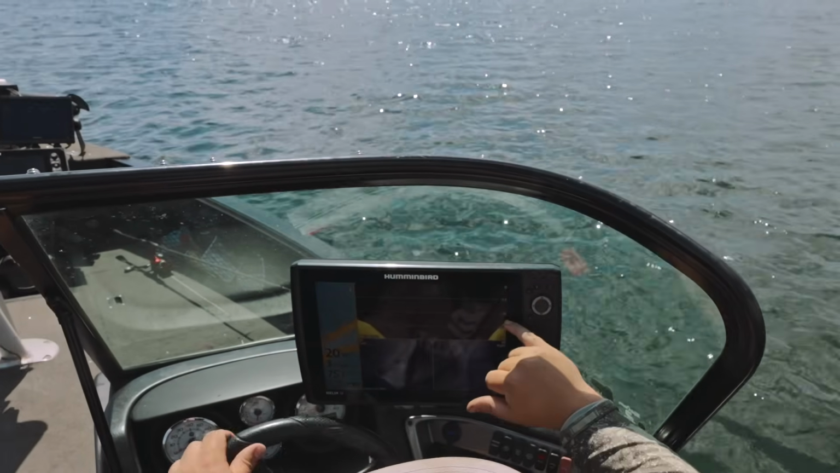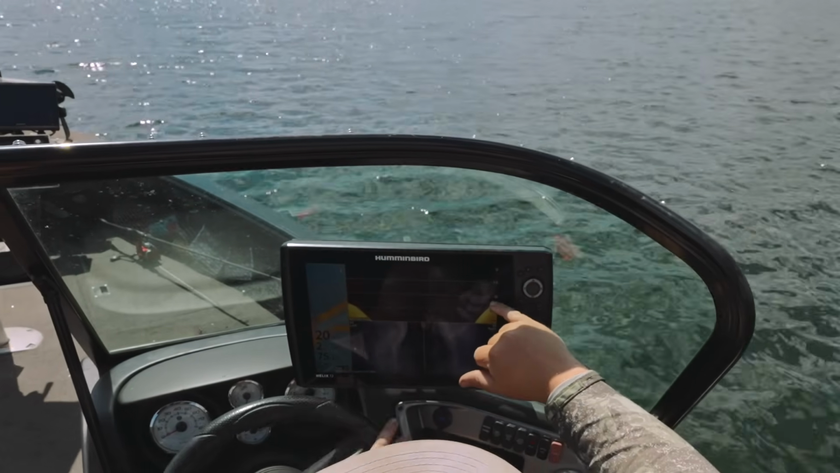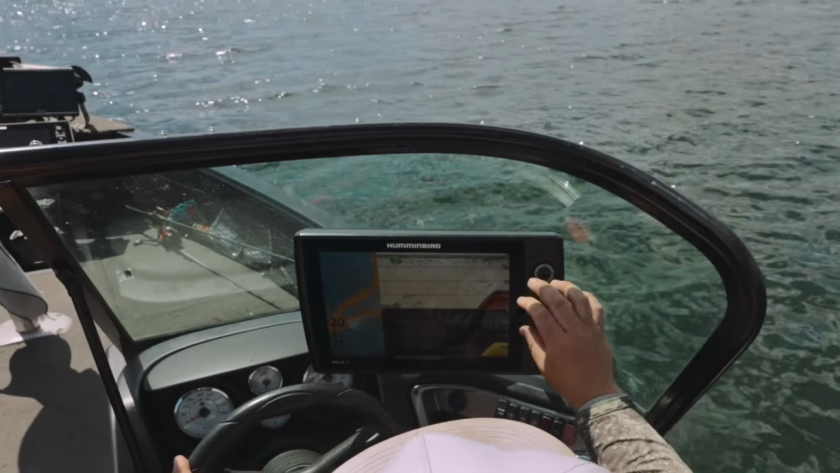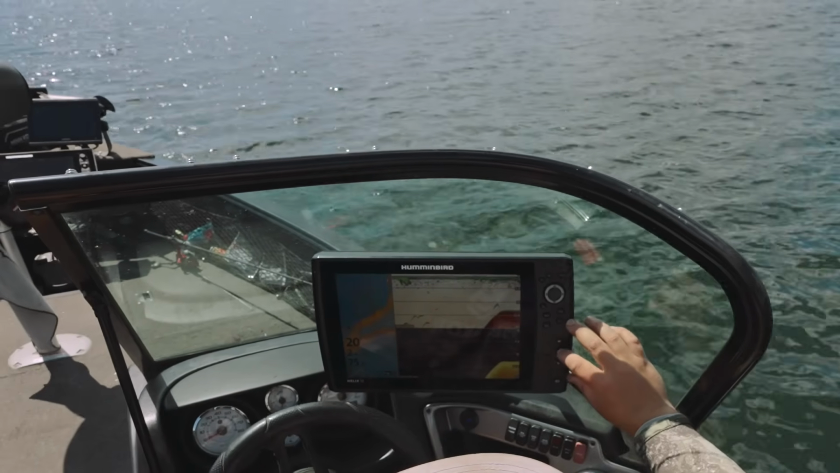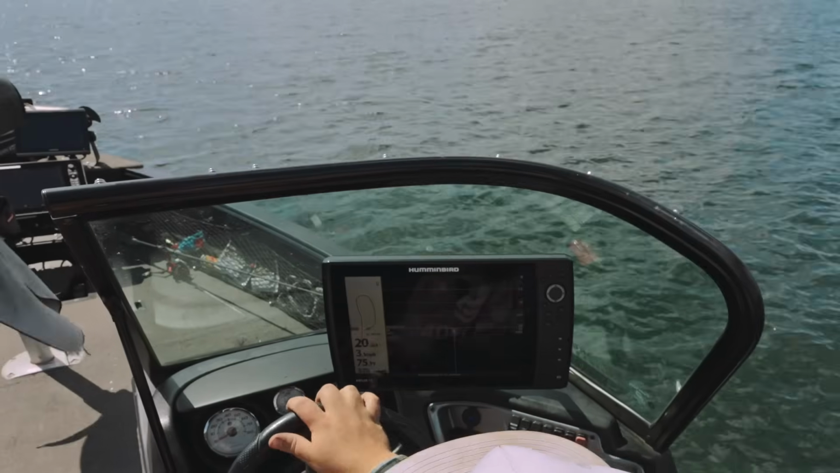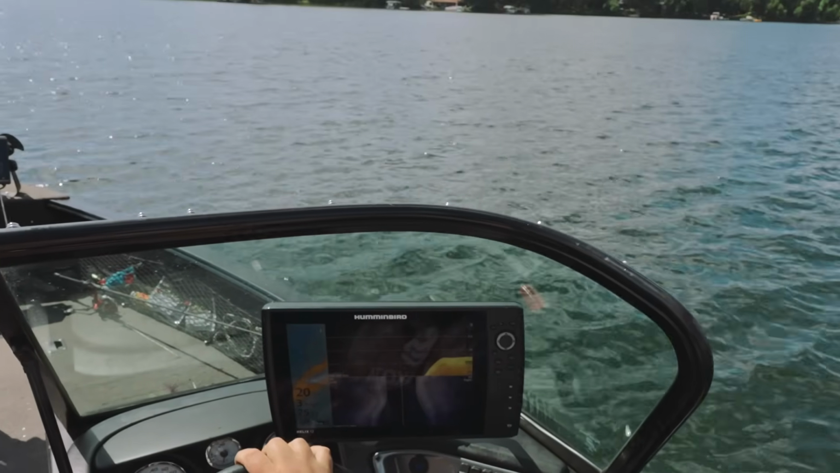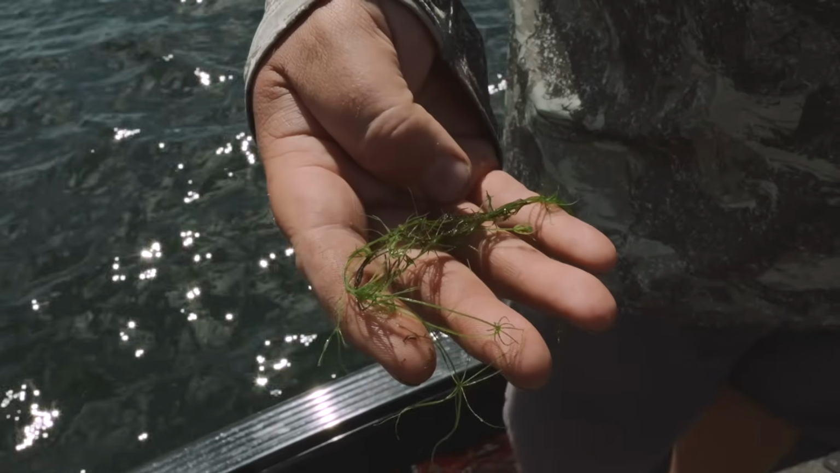Here, I'll try to cut right across the top here. You can see there's another big blob at about 16 feet on down imaging. It might be 2 fish, actually. So we're going to go back to side. I'm going to run right across the middle of this just so you can see. Got some little scattered weed clumps there.